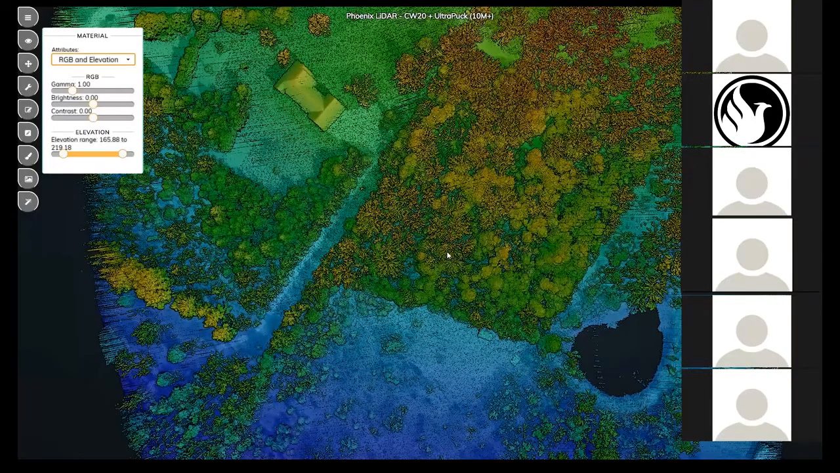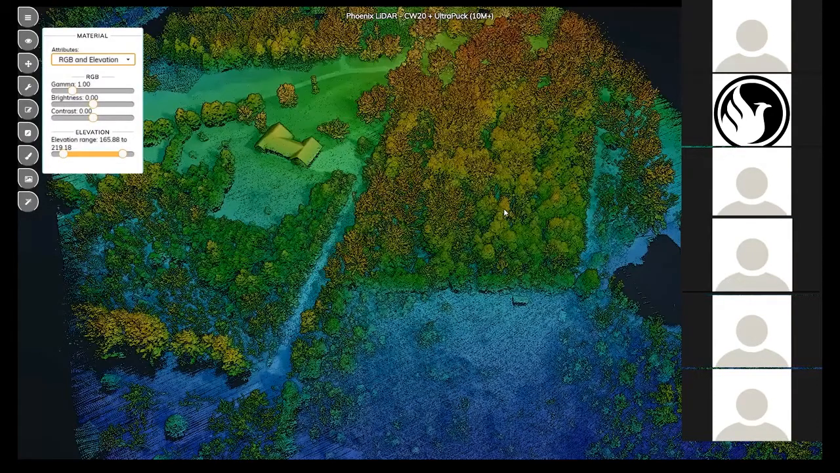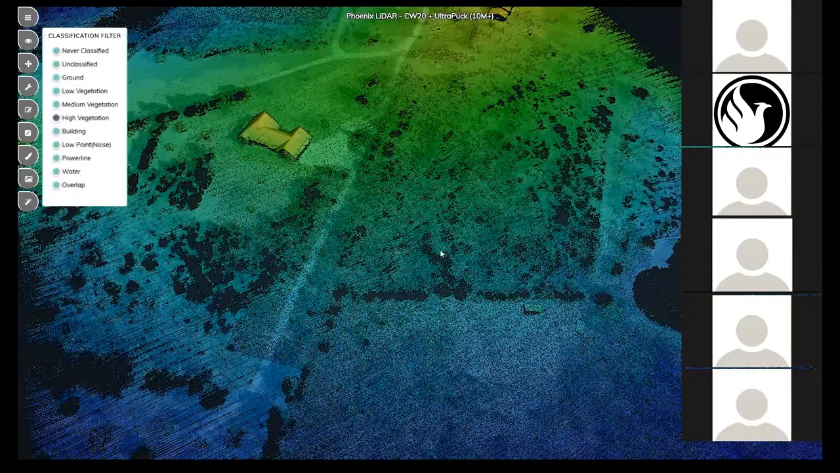I guess the thing that I wanted to point out was this is a dual return system, but it's a multi-laser system. So we're sending down an enormous amount of points. And if we toggle off the vegetation class, we can see that underneath that dense vegetation, we've got plenty of ground coverage.